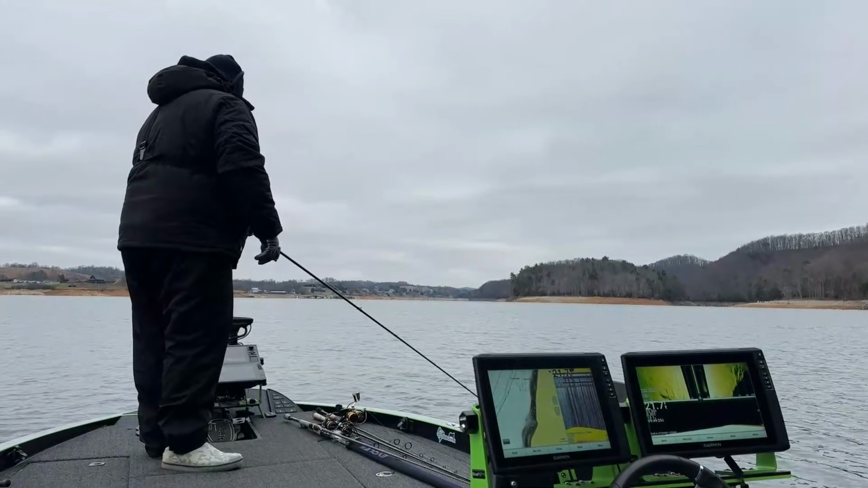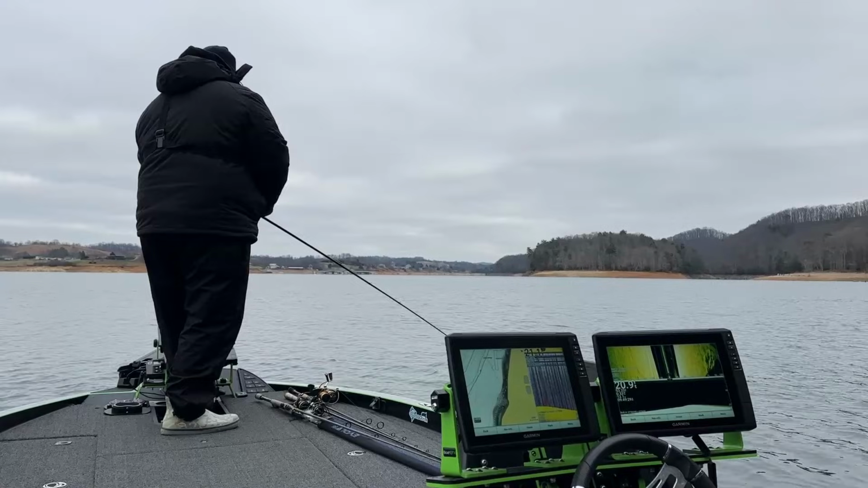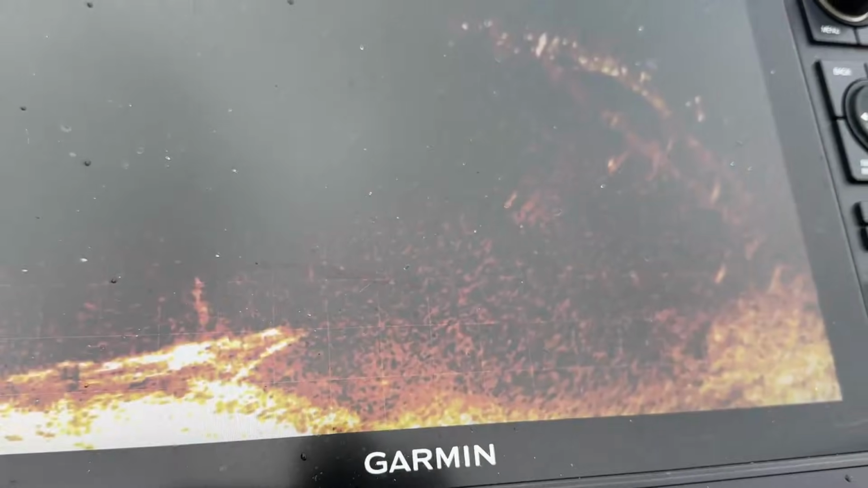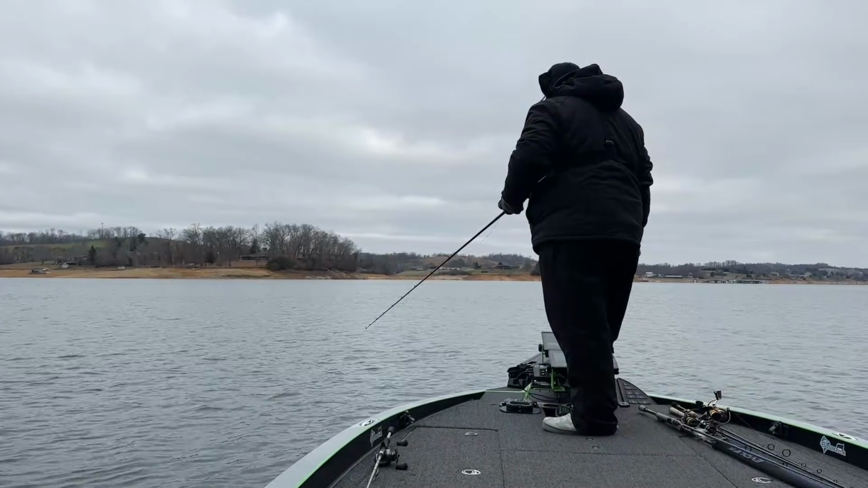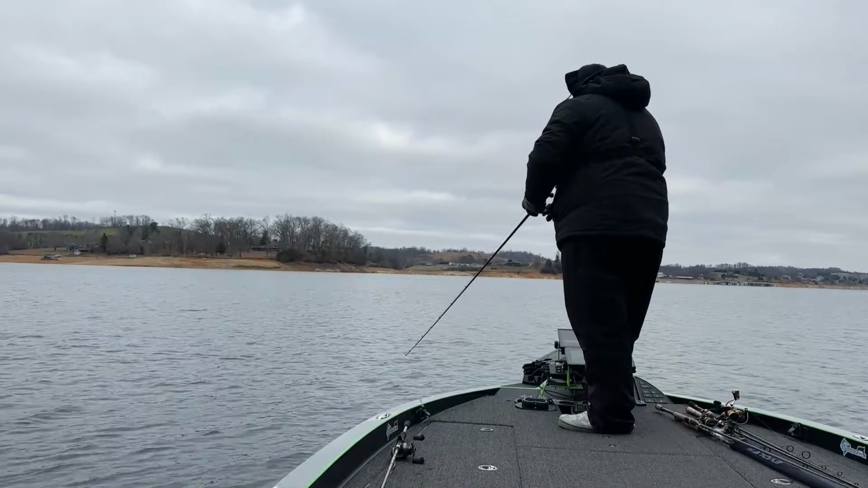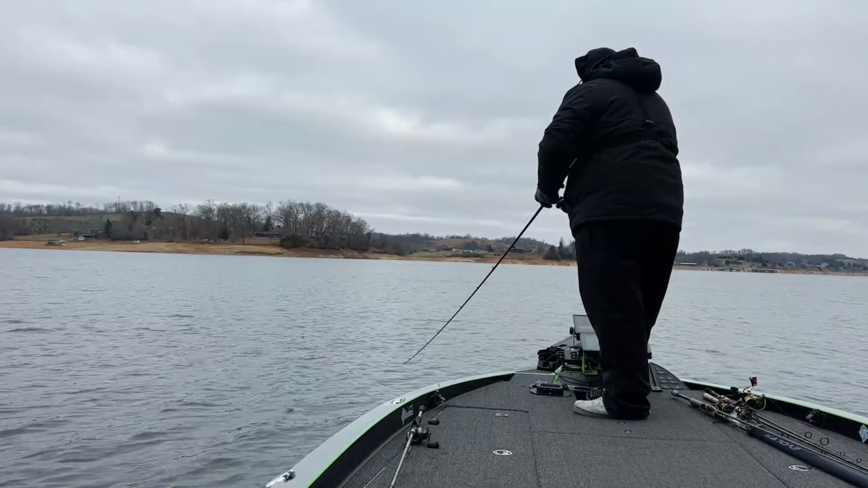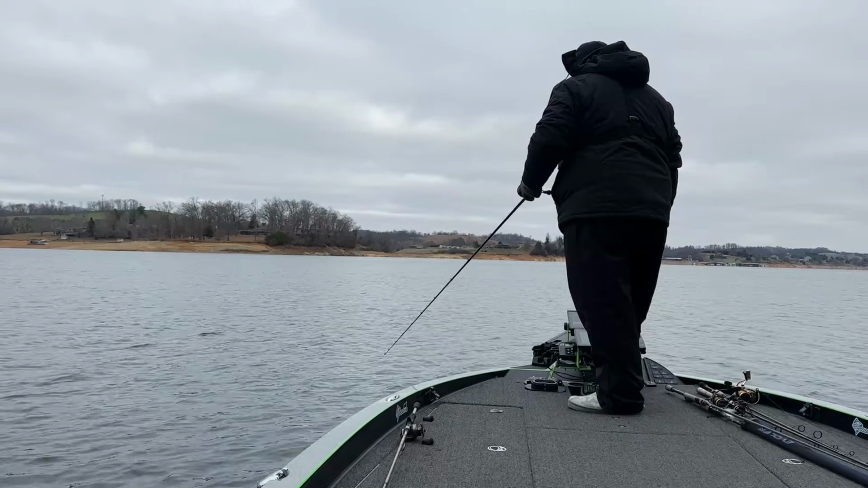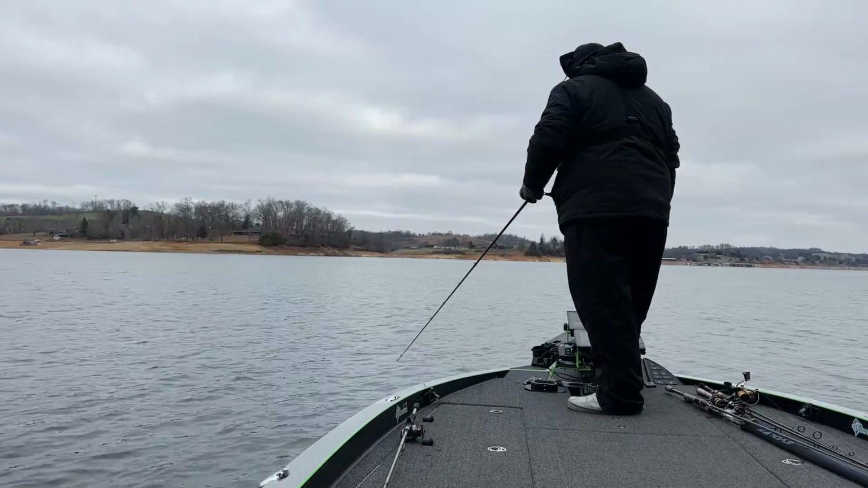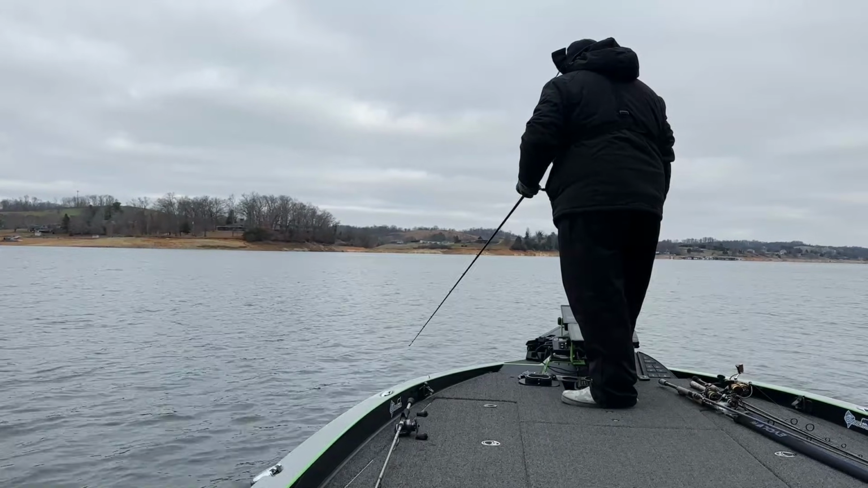And see, that might be the thing too. You know what we got out here? Looks like we got a tree out here, just a little old tree with maybe a couple just sitting on it. Just as pretty as you please. Come on. Come on, get down there. Get down there.